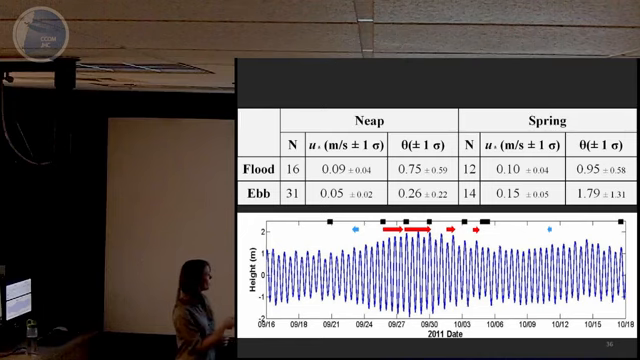And then if you look at all the friction velocities together, you see our highest value is during a spring ebb tide, and we did see a net offshore migration of up to 10 to 20 meters offshore.